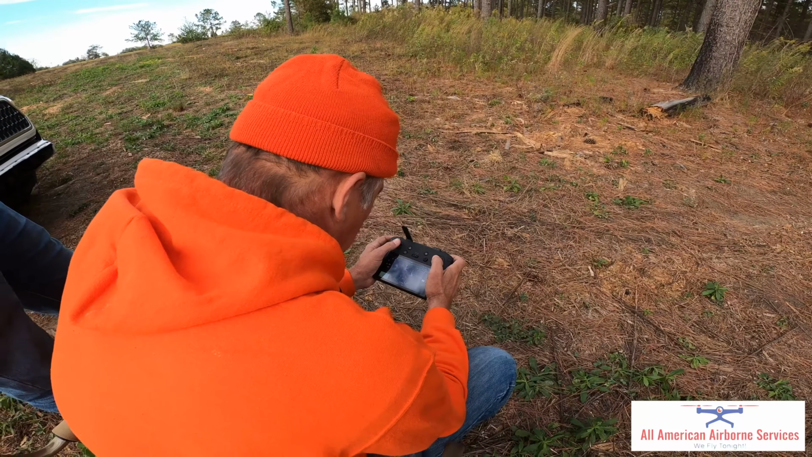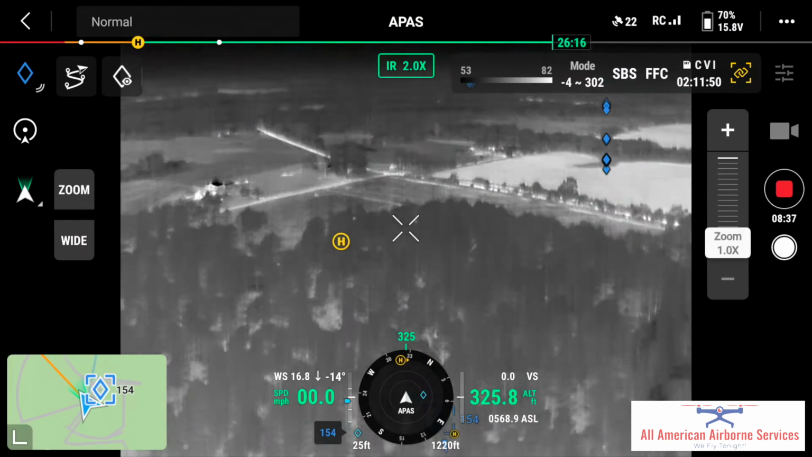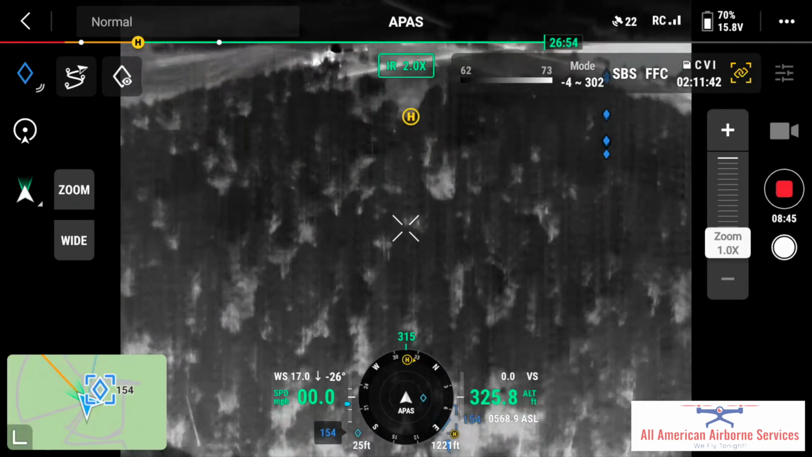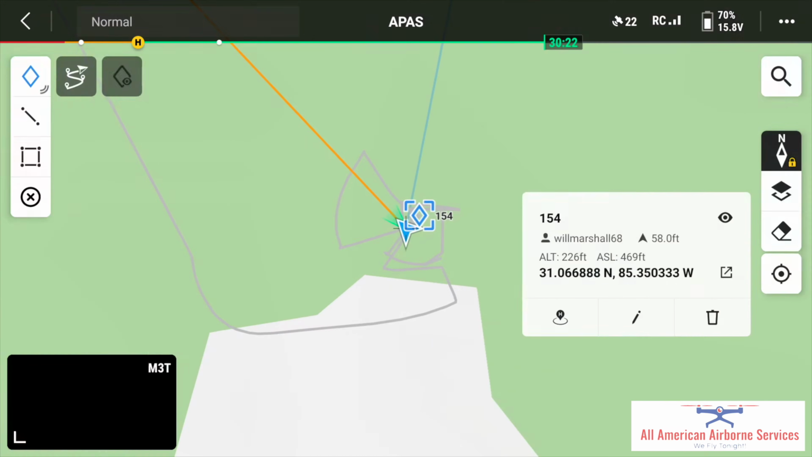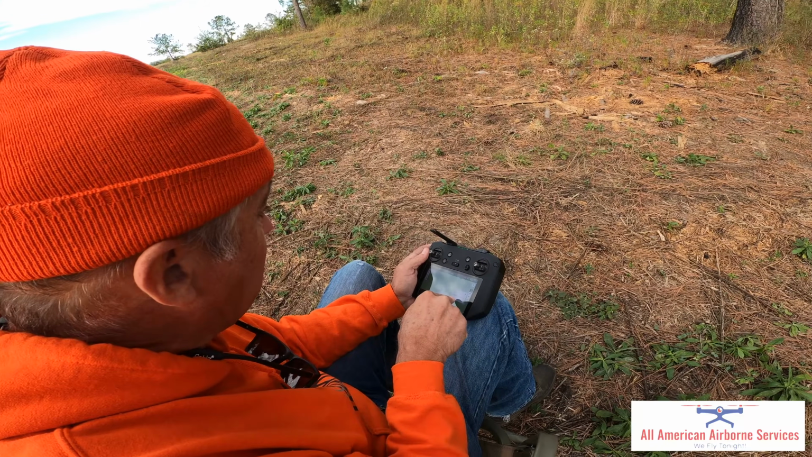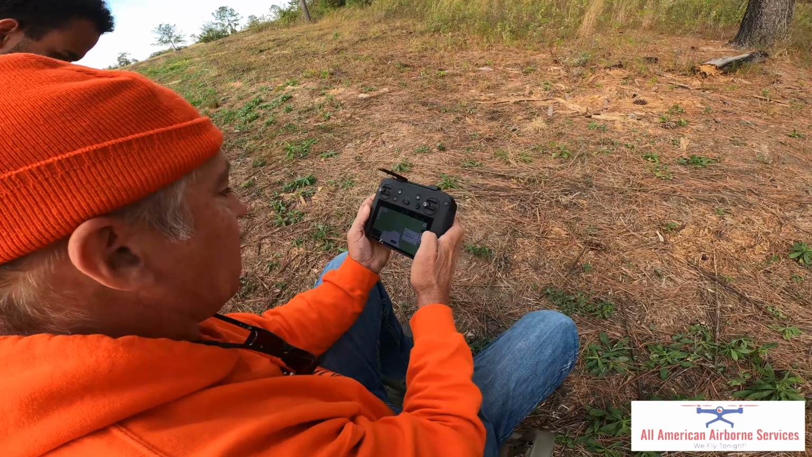Do you know where he's flying? Okay, so I'm really close actually to this edge right here. Right. So basically, all I did was come straight down that line where you had given me, right down this road. So basically, our coordinates are right there. We can plug that into the GPS of your phone and walk straight to it.